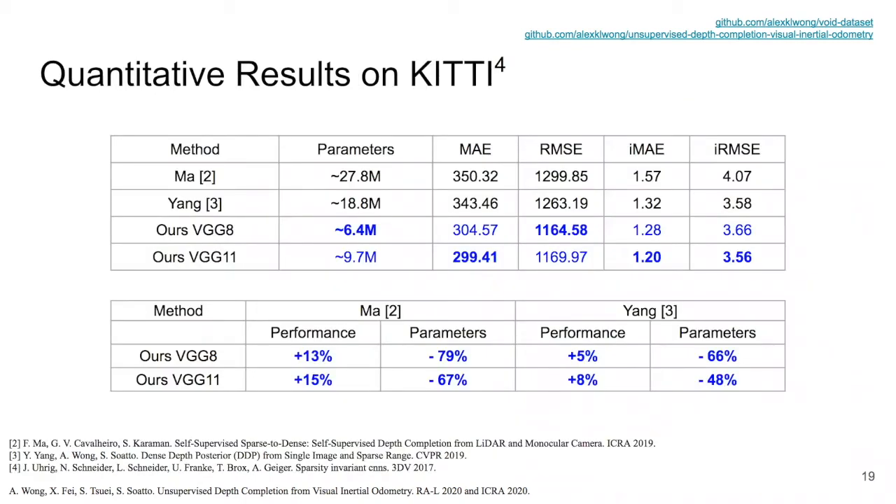We will now show our results on the KITTI dataset, which features the outdoor driving scenario. We propose two models for our refinement network, VGG8 and VGG11. Compared to previous approaches, we reduced parameters by as much as 80% while improving performance by 15% to achieve the state-of-the-art on the KITTI unsupervised depth completion benchmark.